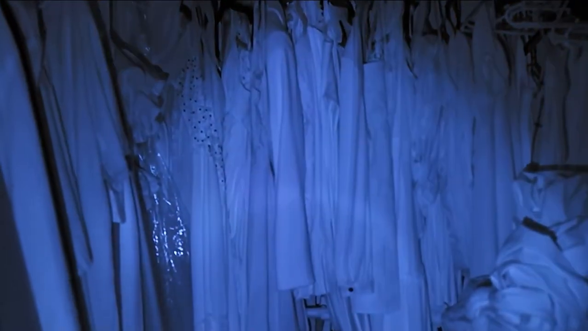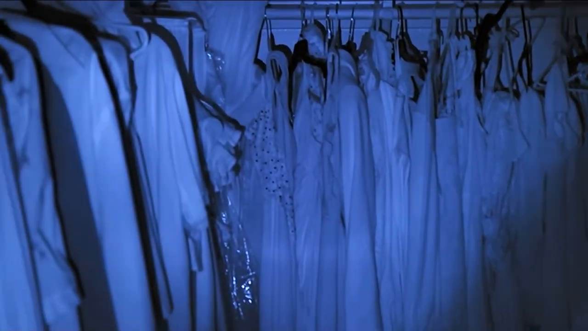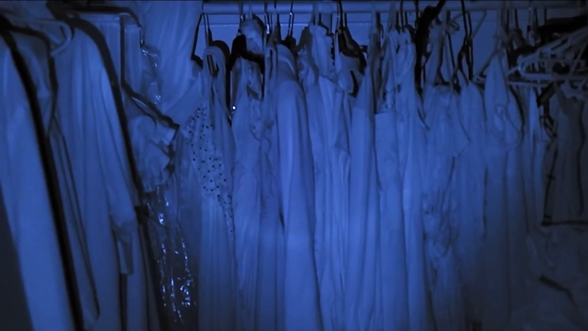All right, so you can see with the Sionyx, all we get is this grainy image. We don't see anything at all. So I'll go ahead and kick on the illuminator. And you can see that that's a pretty good smooth image. It does a good job picking up the light even with zero light conditions.